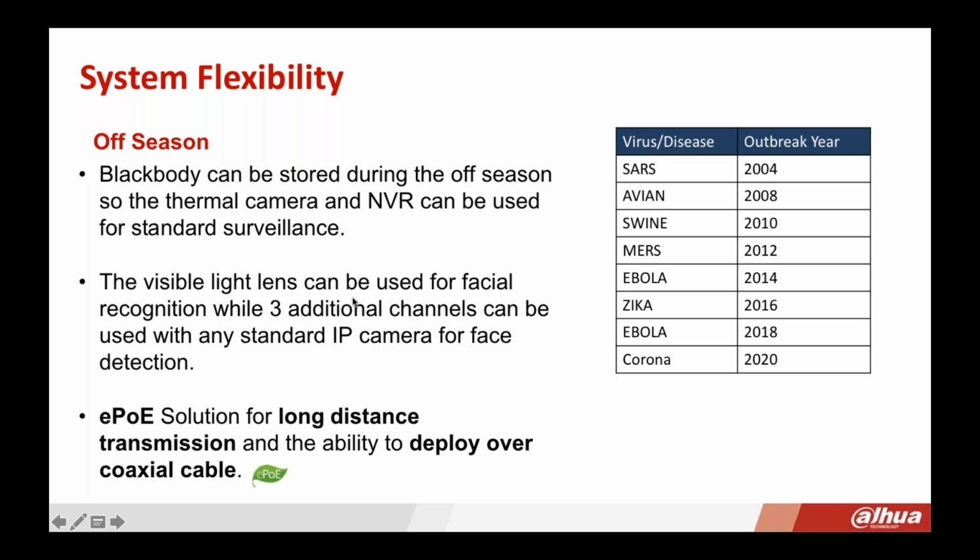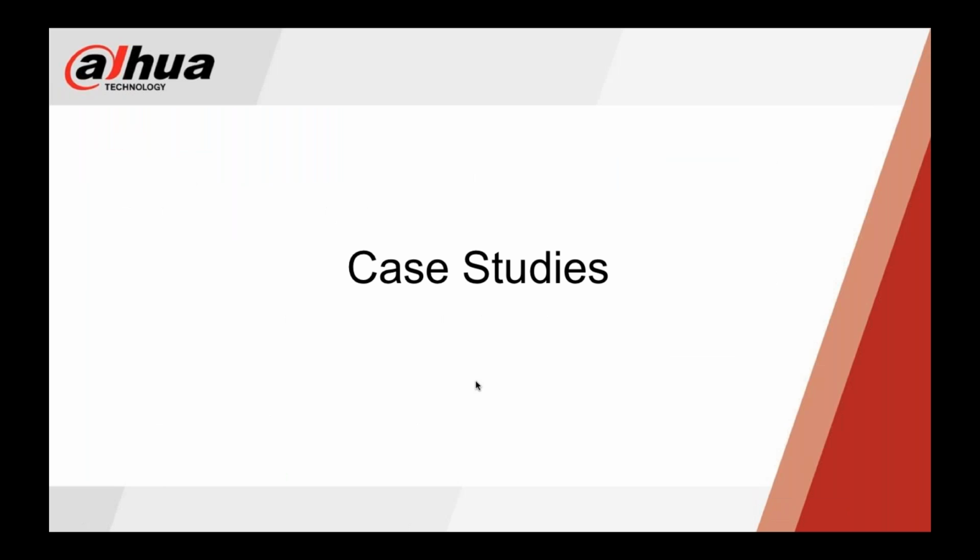Now, the visible light lens can be used for facial recognition, and as I mentioned, 3 additional cameras can be used as just standard IP. And the EPoE solution is great because you can deploy again over long distance and coax cabling. So a lot of flexibility with the system.